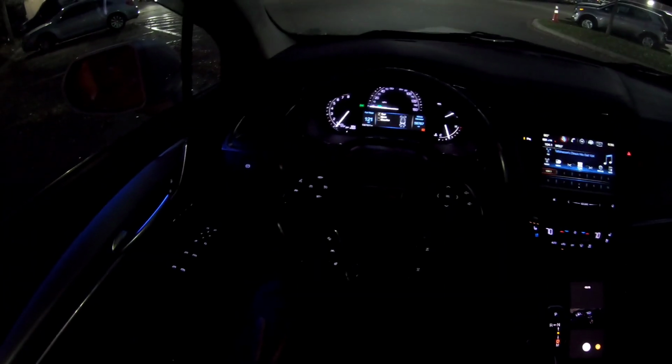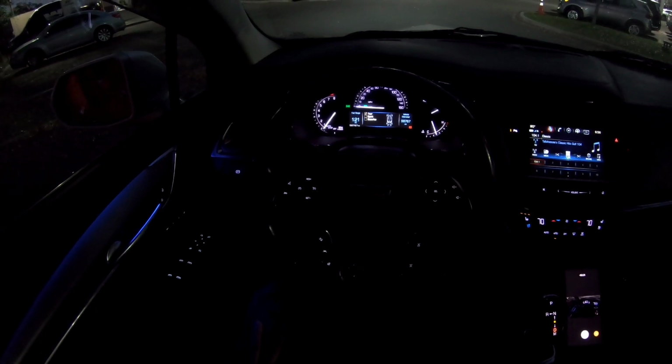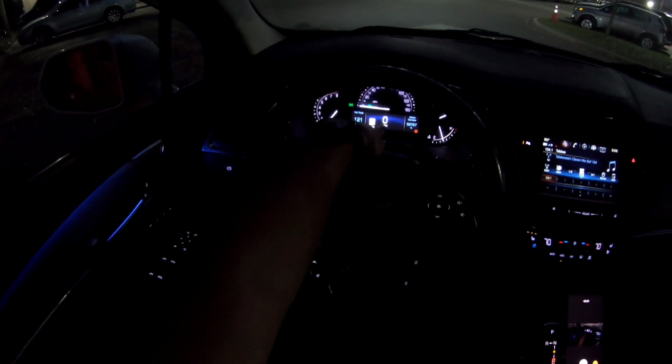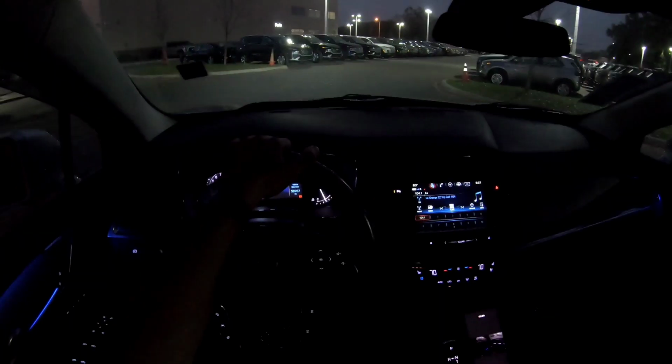You have different drive modes. You got tour, you got sport, and then you got snow and ice for extra traction. We'll just go ahead and leave it in tour starting out, and then we'll throw it into sport later on. You do have, like I said, the LED display down here at the bottom that shows your speed. It does give you speed warning there. Fuel range to the left, tachometer, speedometer, fuel, and coolant temp. So we'll go ahead and take you for a ride, a JRide tonight.